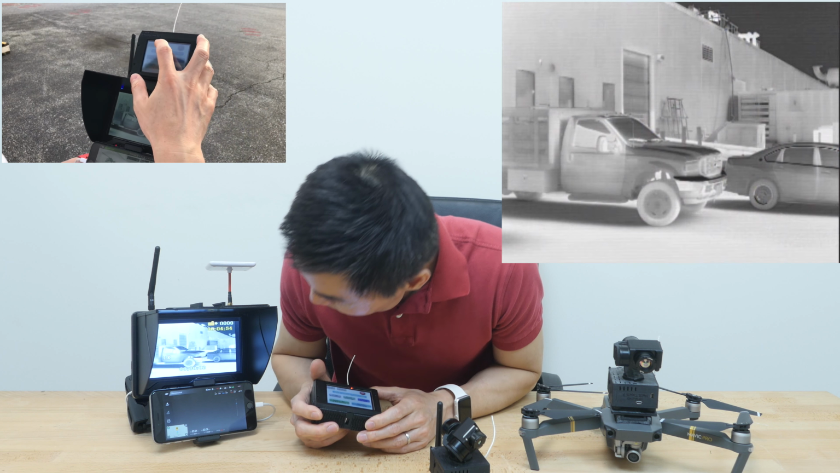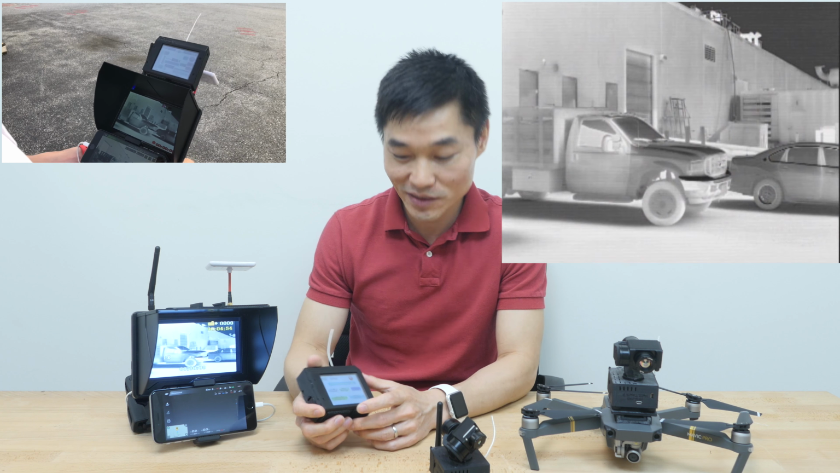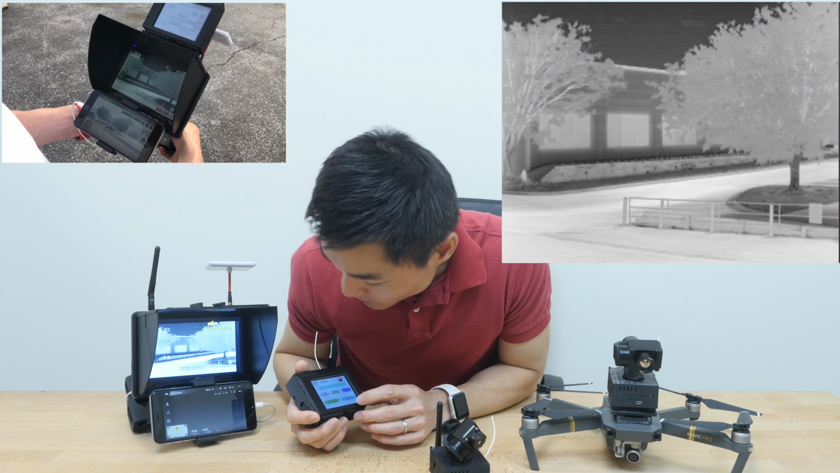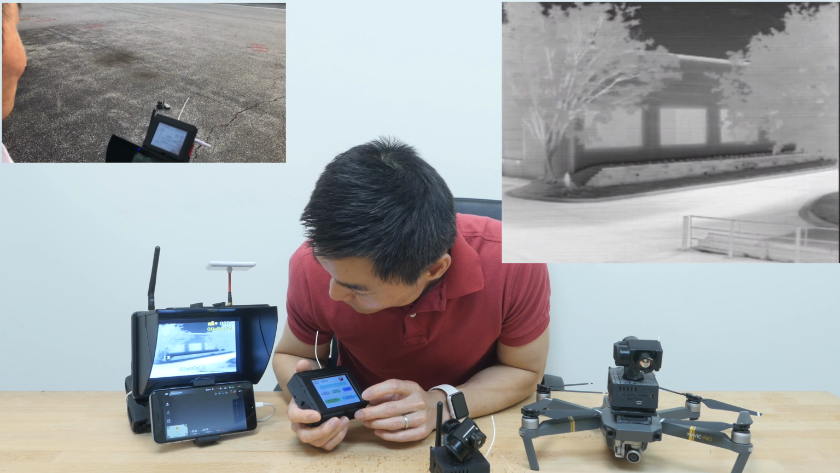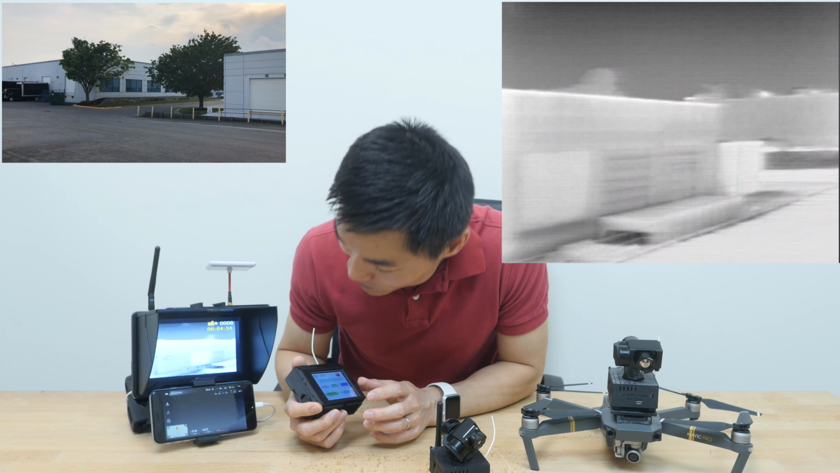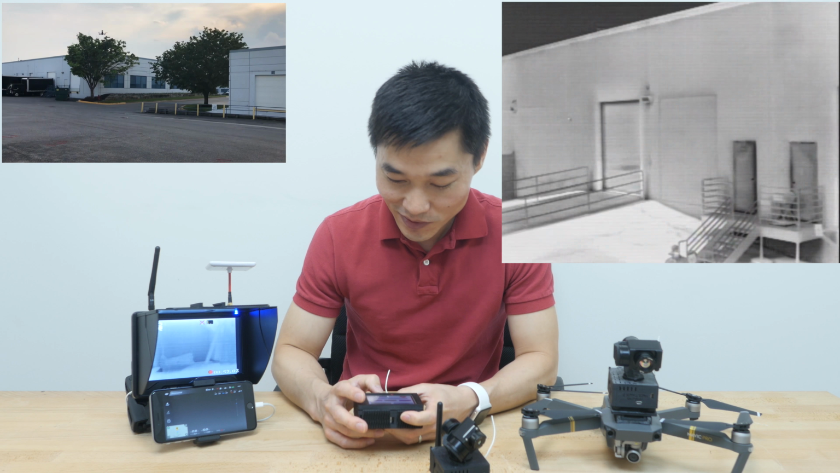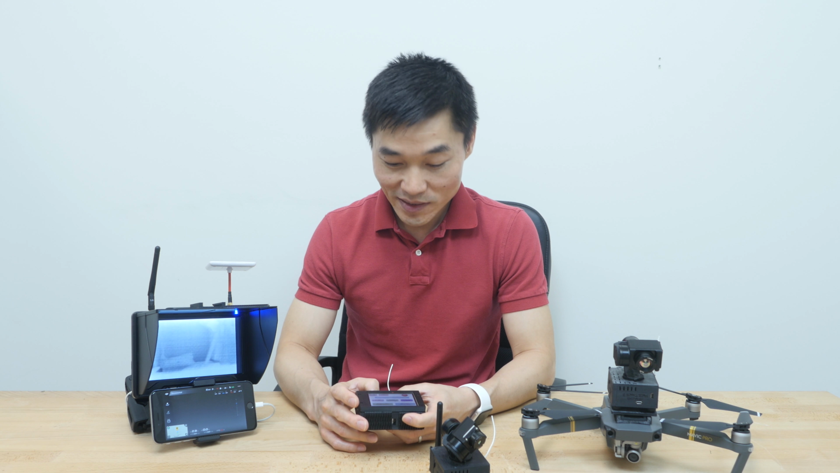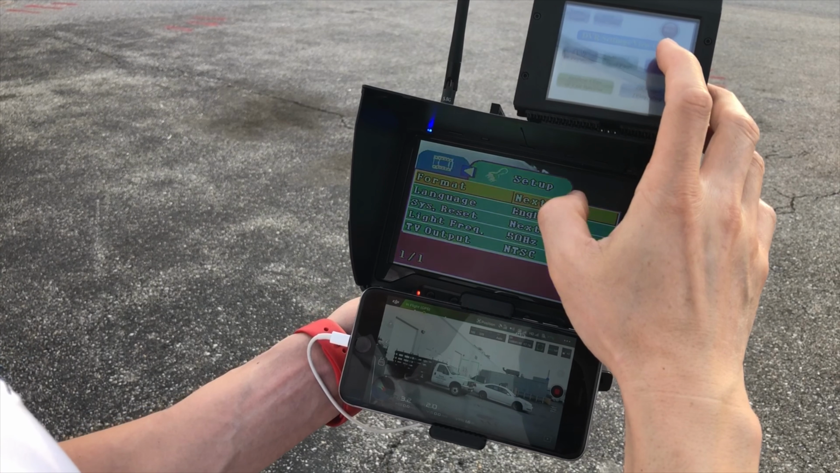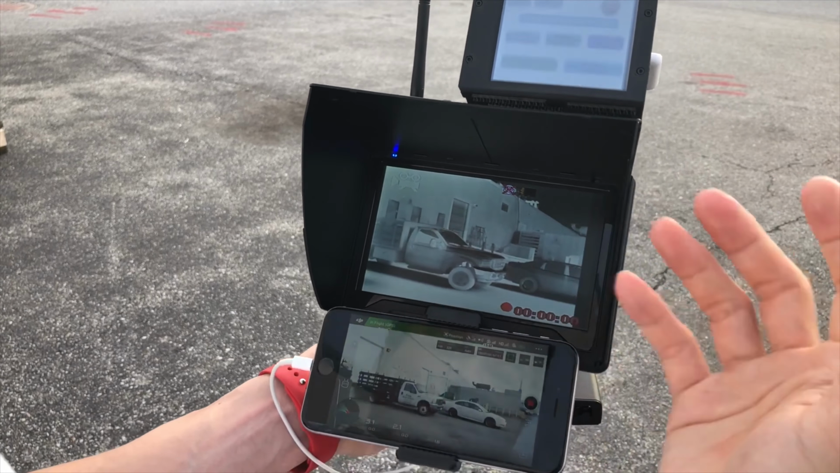We flew it outside. It's very smooth and stable, even in windy conditions, as you can see at the end of this video. Here we go. That's how we flew it. It's recorded. So I can hit stop for it to stop, and then exit from here to live view. Another thing you can do is access the menus of the DVR to change the settings, recording quality, and the language. So we've made it very convenient for you to do everything from this controller.